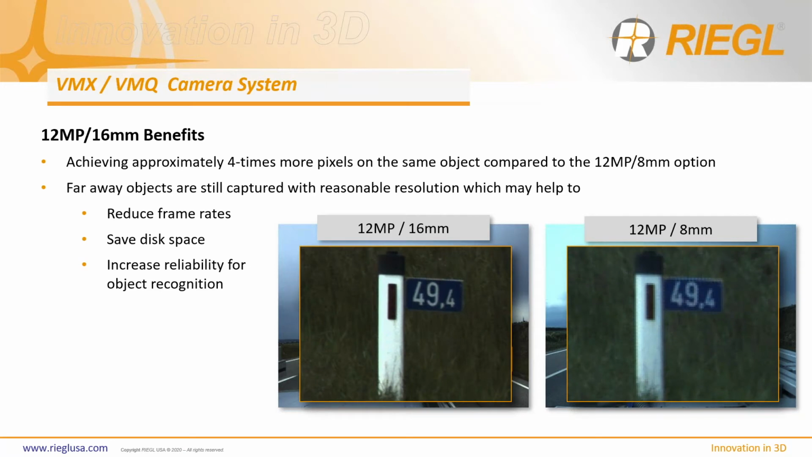So you can see the very clear advantage the 16mm lens offers on a forward look at the same object that the 12 megapixel 8mm lens was taking of the same thing. Now they're both pretty readable, but it's definitely crisper in the 16mm lens image.